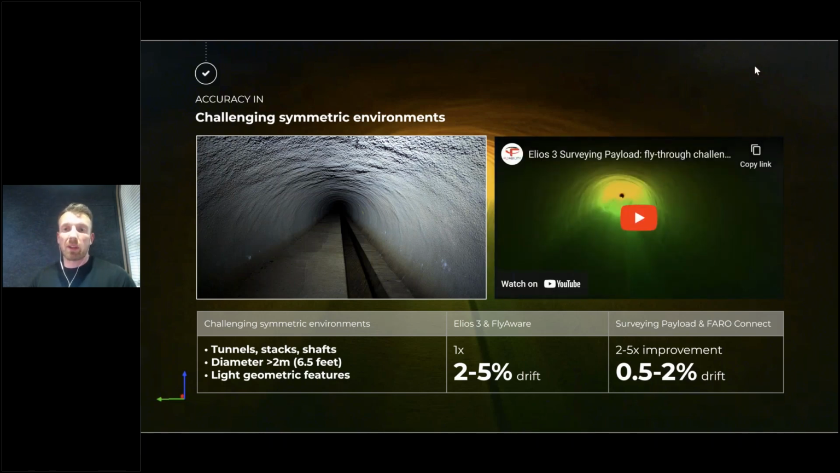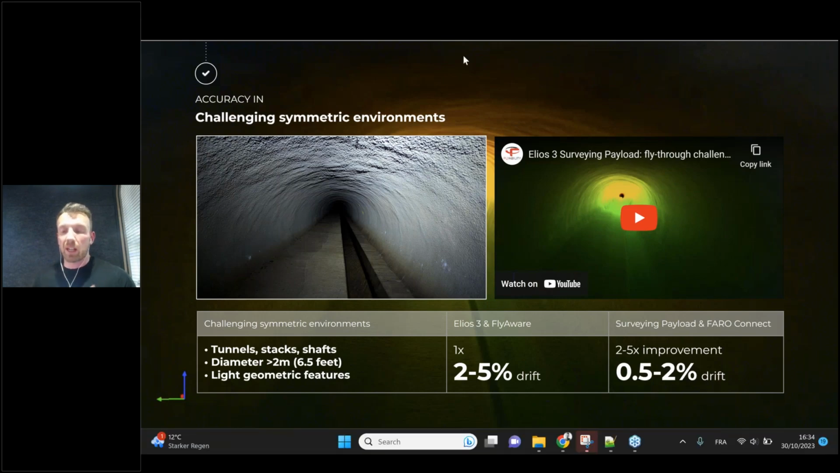However, when we looked at the data that we achieved from the survey payload itself, we're really far tighter compared to what we get with the standard configuration. So with the survey payloads, we're getting 0.5 to 2% of drift in these types of symmetrical environments that are really, really hard for the SLAM algorithm to lock onto any features to be able to correct that drift factor.